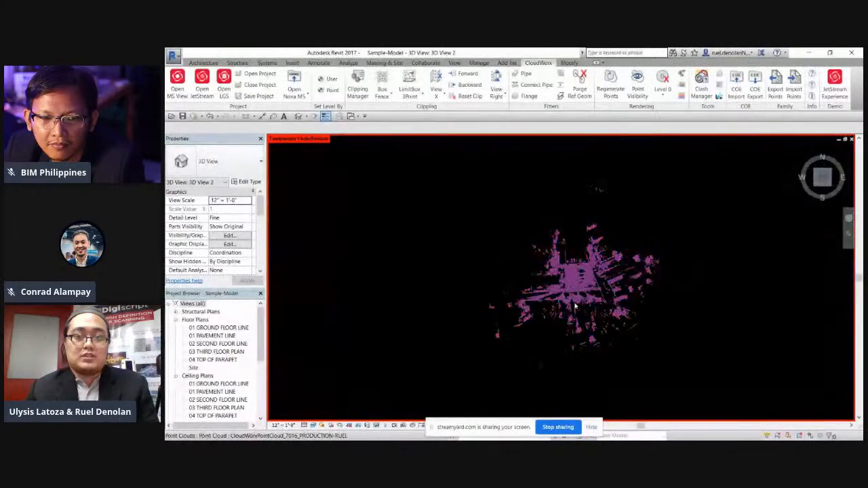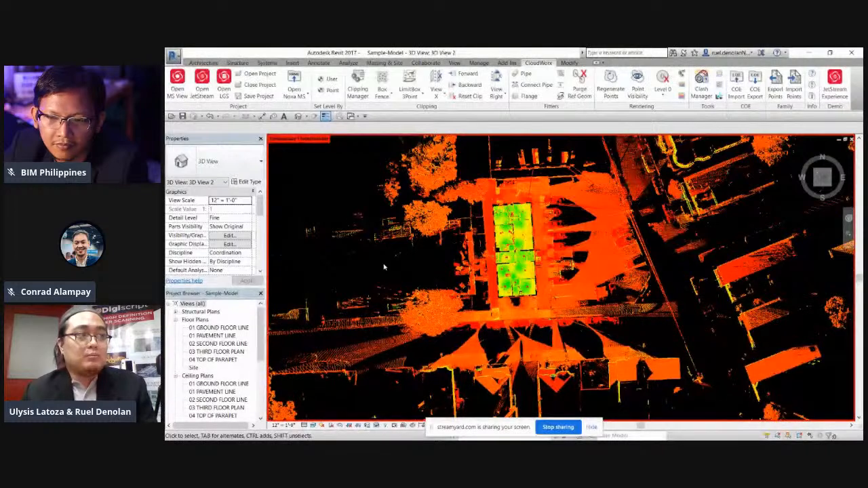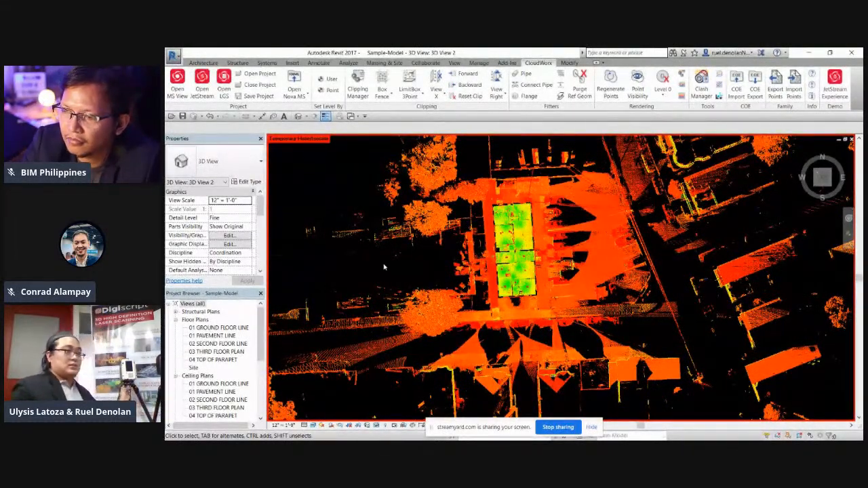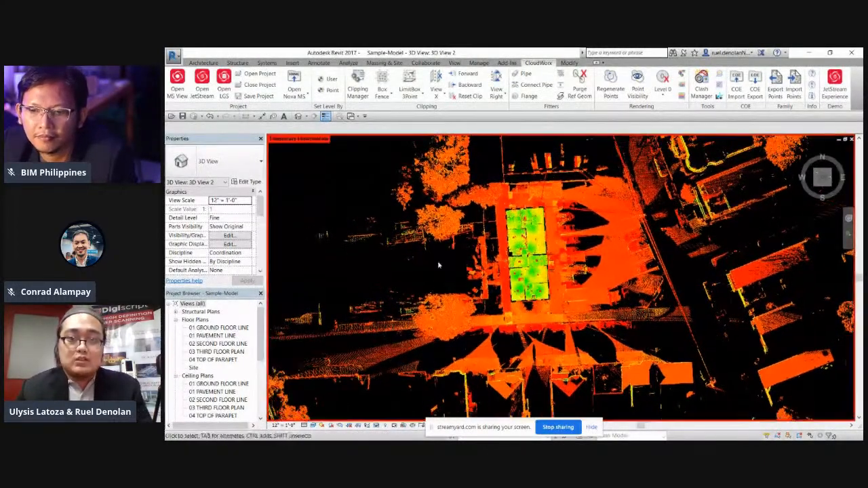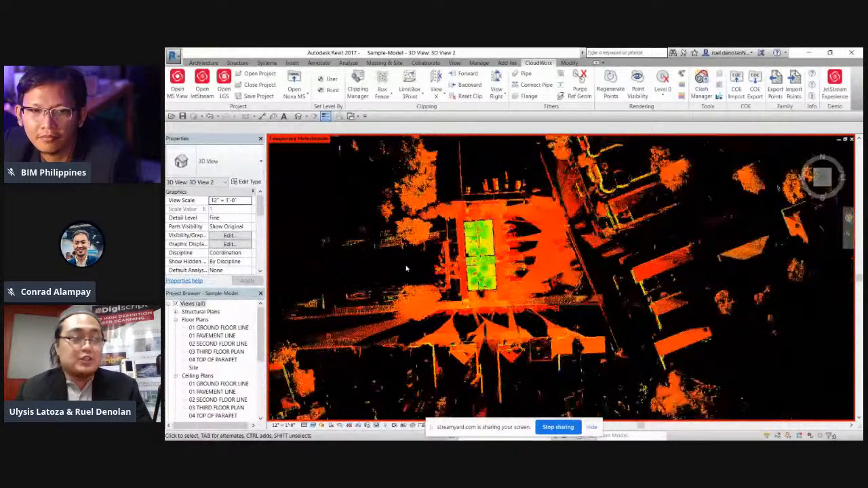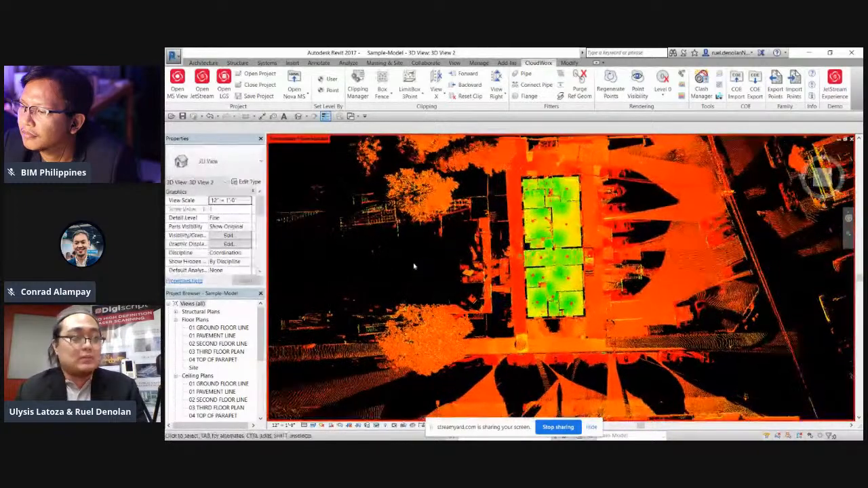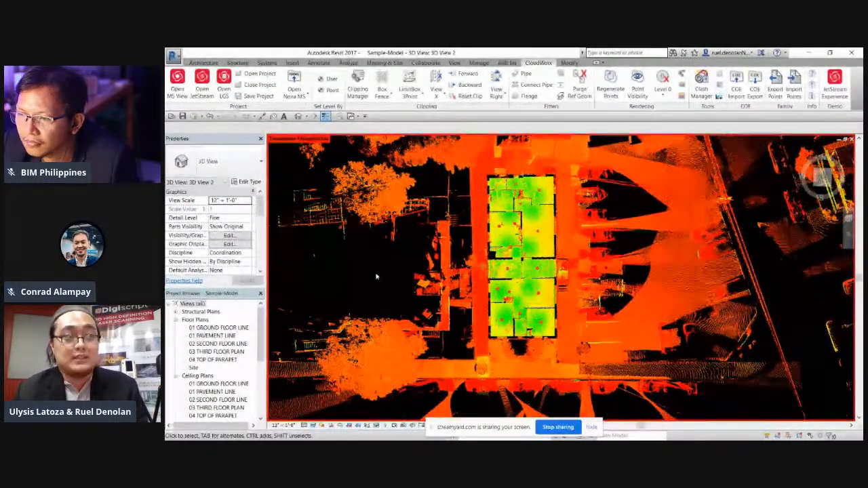All I can do is go to the top view first. Because of the scanner we used, which is the RTC, you can see even the exteriors and the neighboring houses were included in the scan. We can't model their premises unless it's necessary, unless the client or the contractor needs to know about the neighbors.